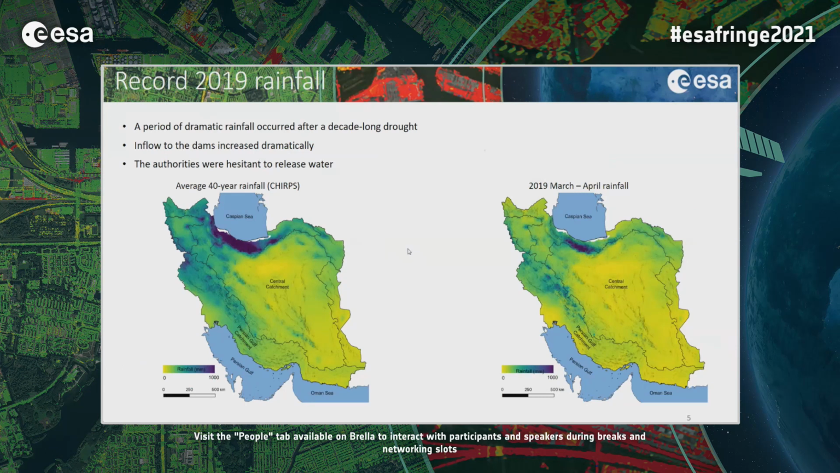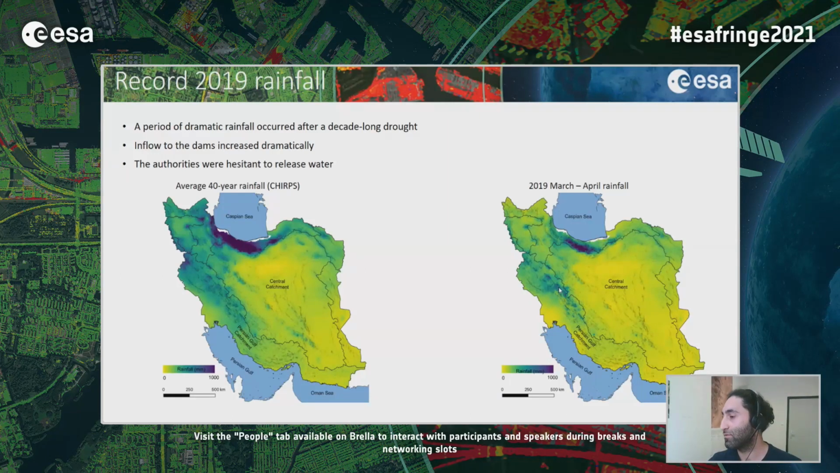So if we look again at the average rainfall map of the country and the rainfall in only this period, when the flood happened in March and April 2019, you see that in many areas of the country, more than the average rainfall was received over the course of 2 months. So there was a dramatic rainfall. There was a huge amount of water here in Persian Gulf catchment inflowing to the dams. So the inflow to the dams increased dramatically.